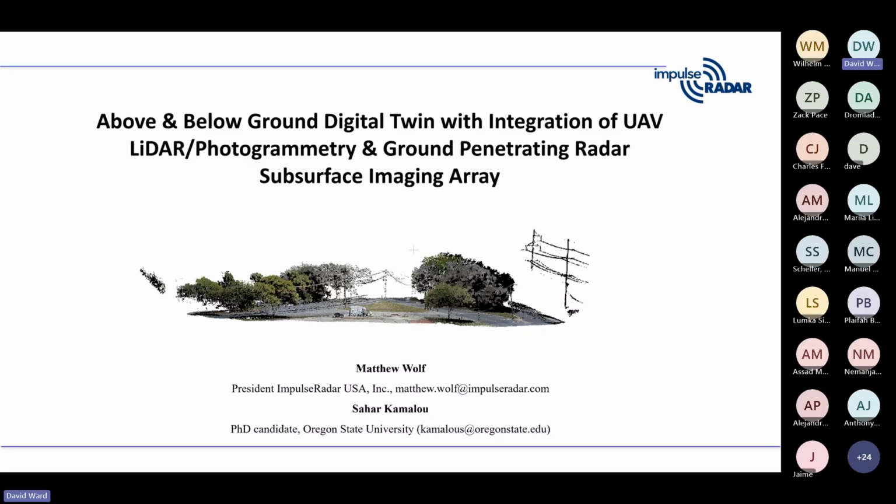And she was instrumental in helping us pull all of this concept together to integrate our leading underground subsurface utility engineering imaging tech, the Raptor, with some of the advancements that have occurred with LiDAR and photogrammetry. So that's the core, and what we designed the presentation around.